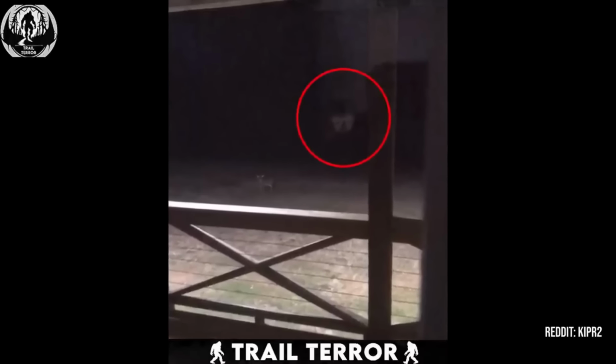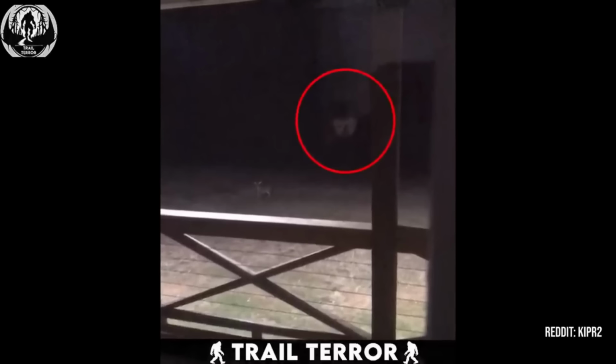Sometimes, it's not what's right in front of you that sends shivers down your spine. It's what's lurking behind. You can see a figure literally manifest. A reflection from inside the house. It looks like an old man, maybe holding a child, or could there be two figures? It's hard to say.